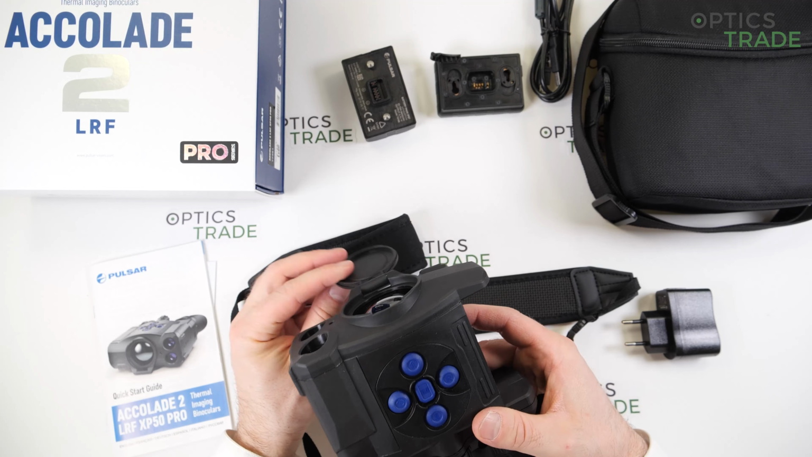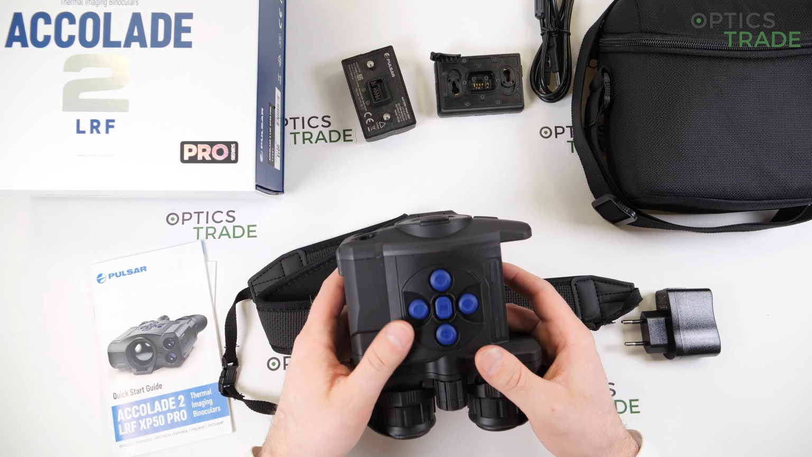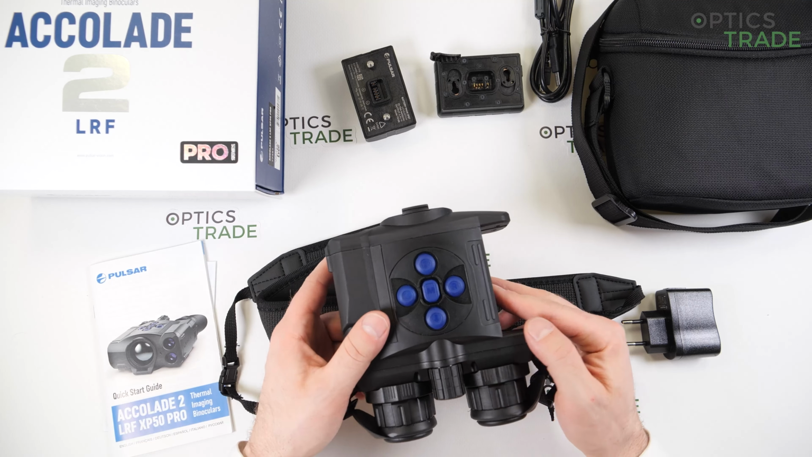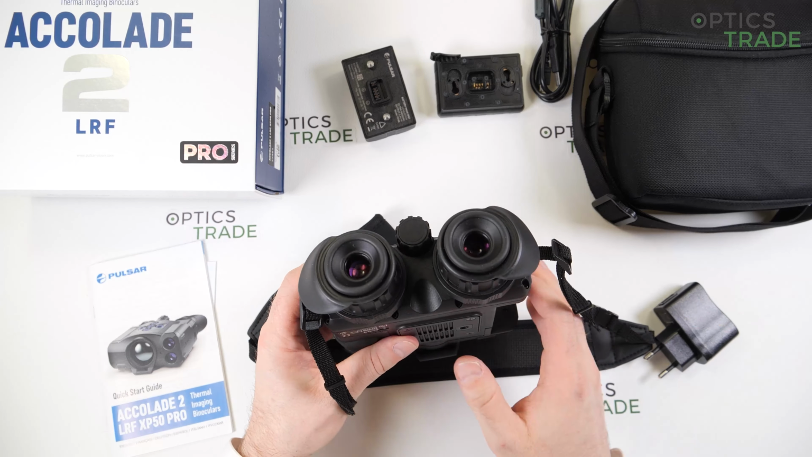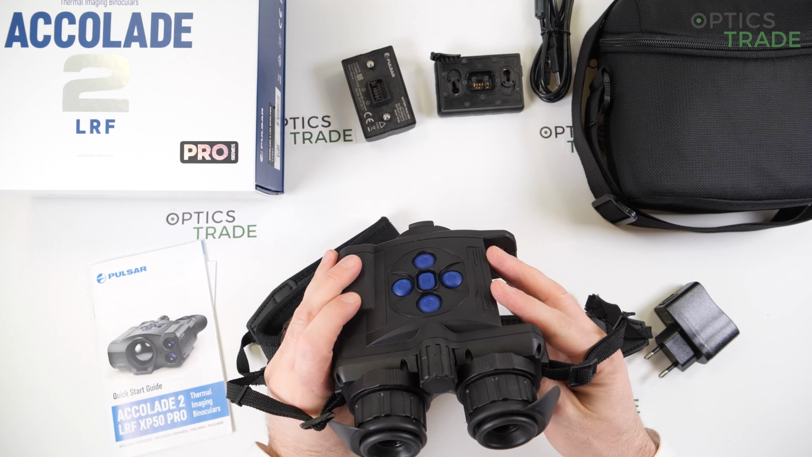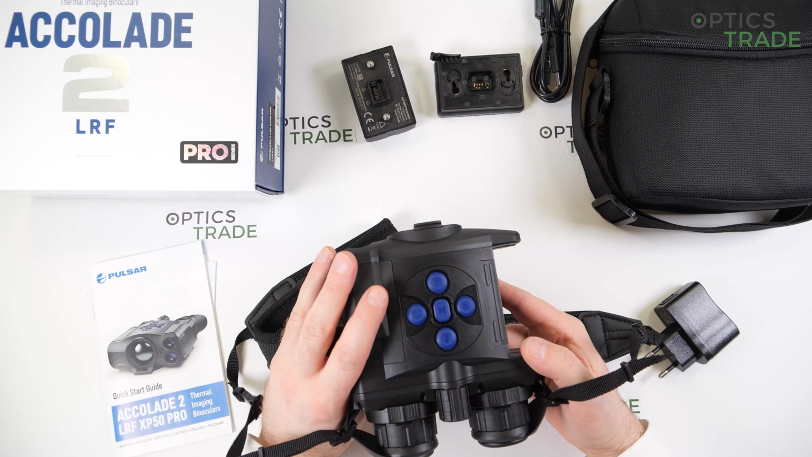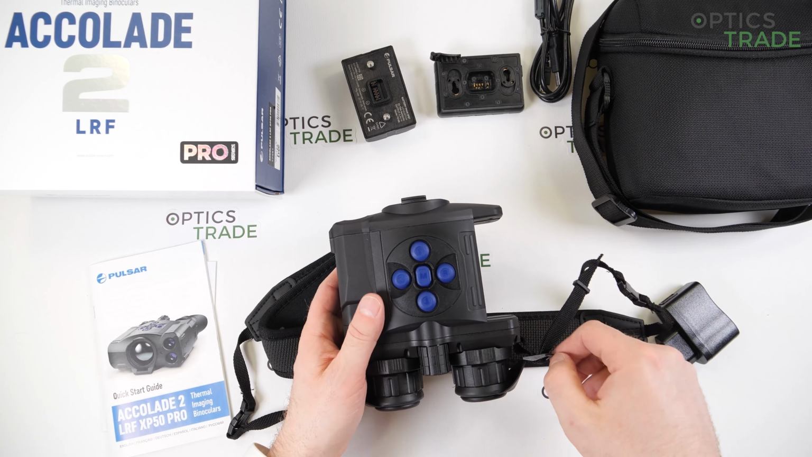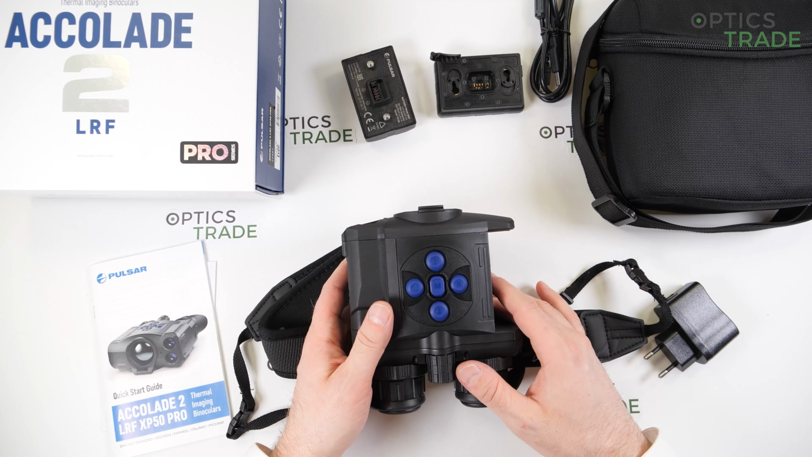And that's about it, honestly speaking. There is really not a lot of stuff that could be improved on this device. I personally also think that the device is not too heavy, and when you're using it, you see that it's also quite compact, even compared to a normal standard binoculars, not to talk about the low light binoculars.